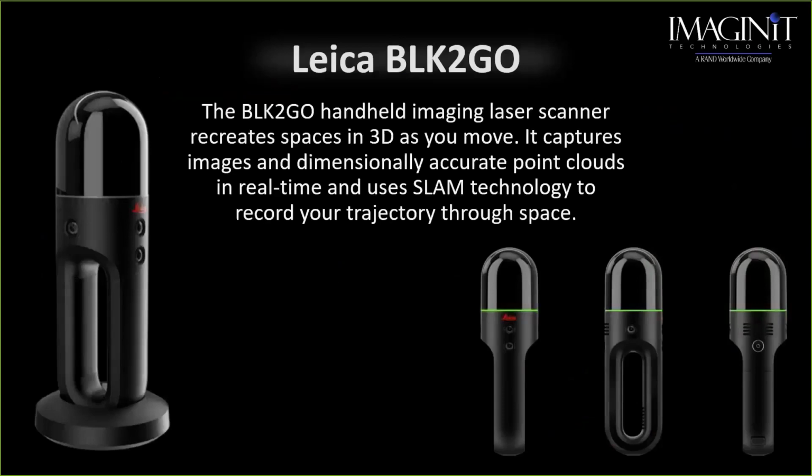Let's get into what the BLK handheld is. It is one of the coolest things that Leica has come out with recently. This handheld scanner is going to allow me to create these 3D spaces as I walk. It is collecting that data in real time using SLAM technology. Talking about SLAM technology, simultaneous localization and mapping. We'll get more into that here in a minute.